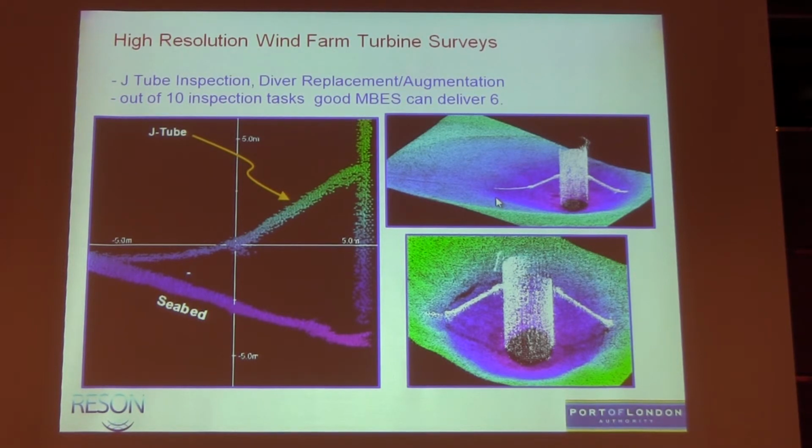And what they found, by working with them, we've looked and said that by using the multi-beam and getting the high res, we can probably deliver 6 of those for them. And that's critical because a dive support vessel might be costing somewhere between 30,000 or 40,000 pounds a day and 60,000 pounds a day potentially. So to be able to take 60% of their work away and then let them get on with doing more productive diver work is really beneficial.